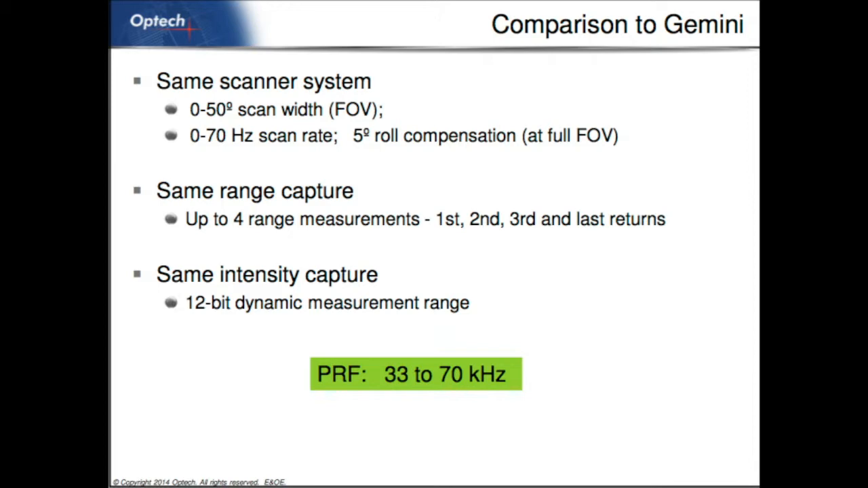It's very similar then, it's got a similar scan width. The scanner can go from 0 to 70 hertz very quickly across each way. We capture up to 4 range measurements on the discrete side, and we can go up to, as I mentioned before, 70 kilohertz with the green system. So 70,000 times a second.